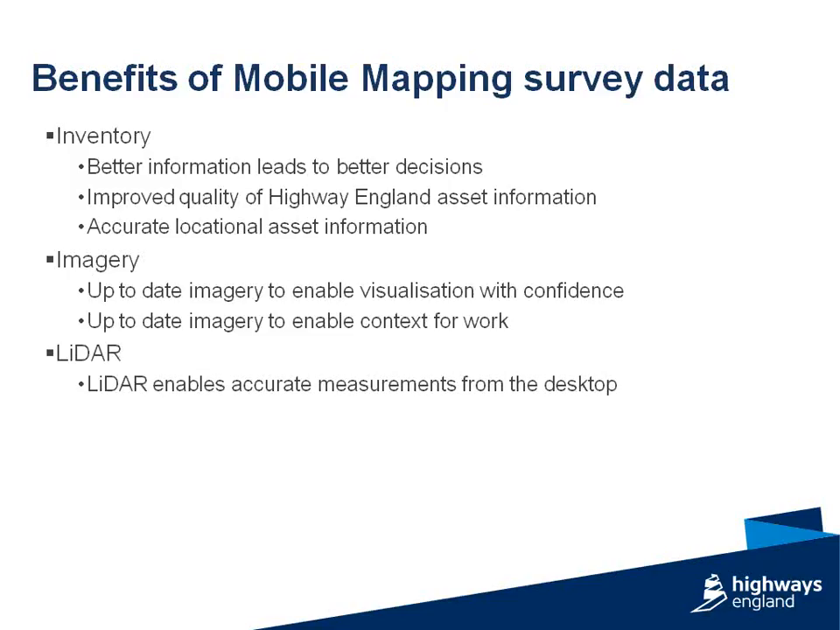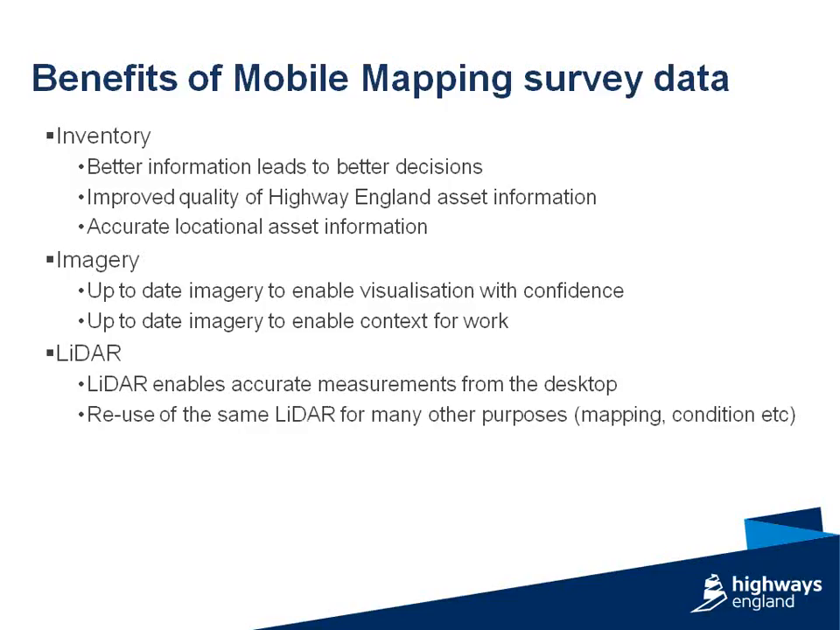As I mentioned earlier on, Highways England have developed a product known as AVIS, which is the Asset Visualization Information System, which gives mass access to these data sets to enable measurements to be taken from the desktop or images to be viewed from the desktop. And most importantly of all is using the LiDAR for as many secondary applications as possible. So it's the old adage, collect once, use many times.